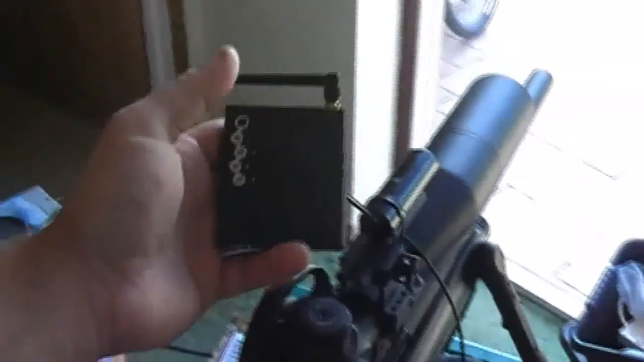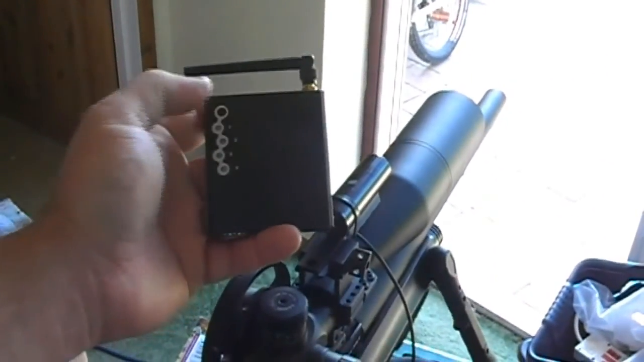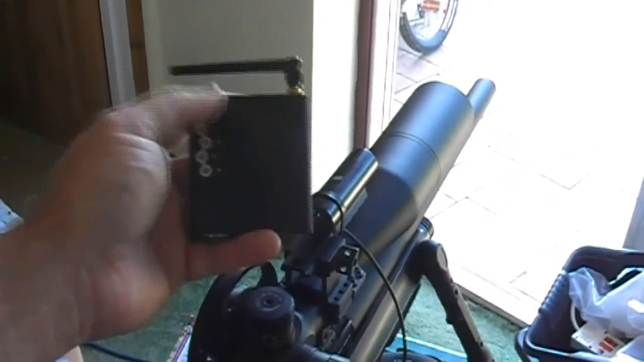I don't particularly like putting things on the top because it sticks out and it's going to get caught, but it's not too big, and it should make it easily transferable between rifles with the rest of the unit. At the moment I'm just running them independently just to see how it works. The plan eventually is to fit a wireless transmitter to this one as well, and then I have a switchable receiver which on the press of a button will just switch between the two cameras.